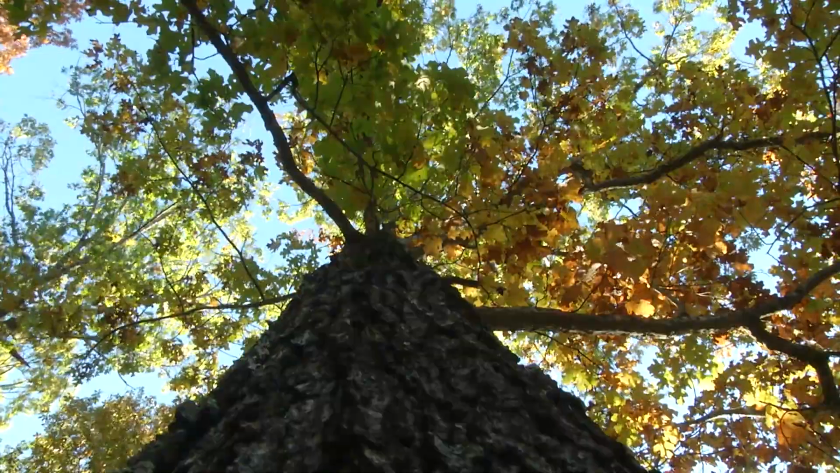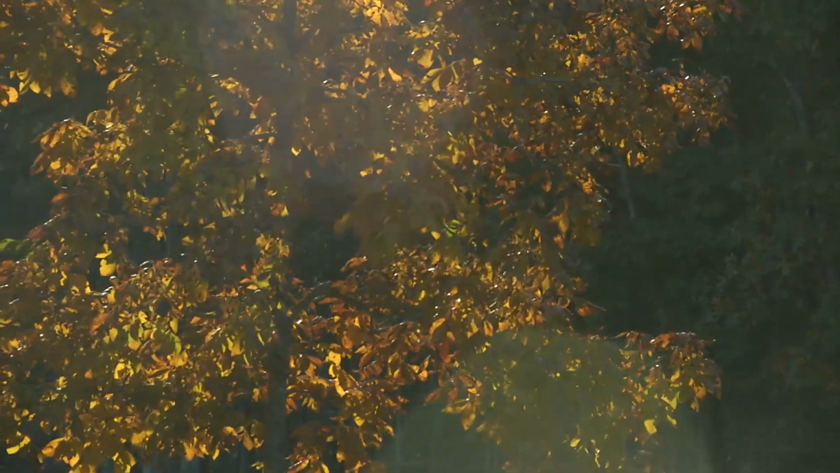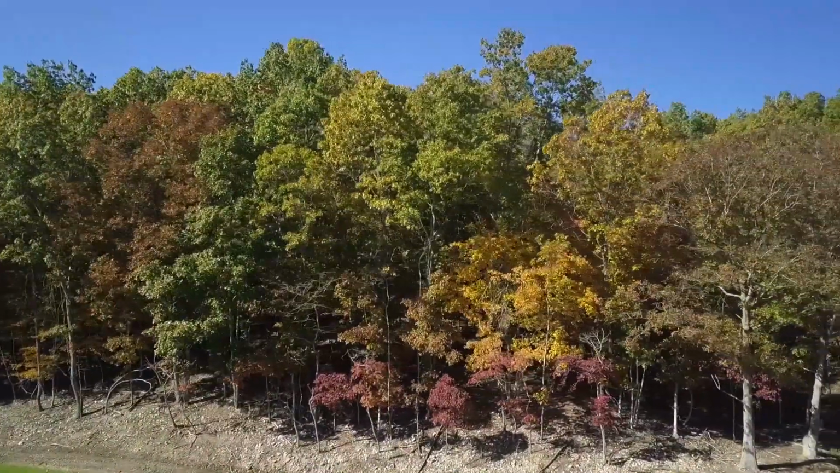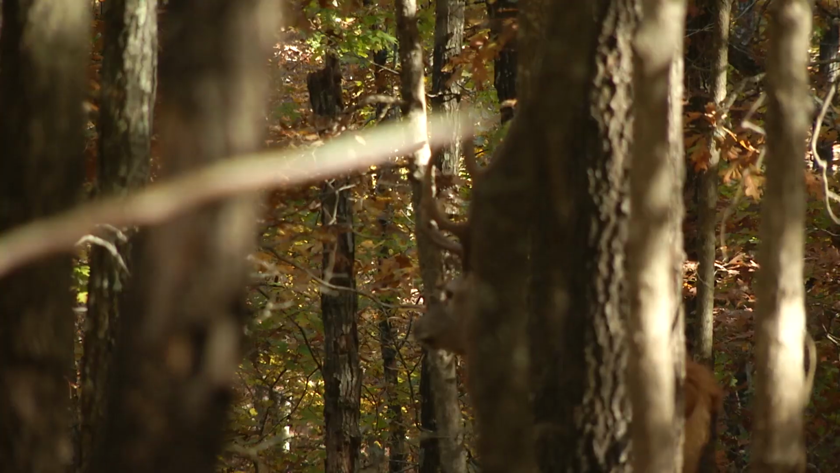Everywhere we point the camera, it is absolutely beautiful. In a couple of weeks, these leaves will be gone, but for right now, we're soaking up all this beauty and hoping we can get close enough to a red stag.